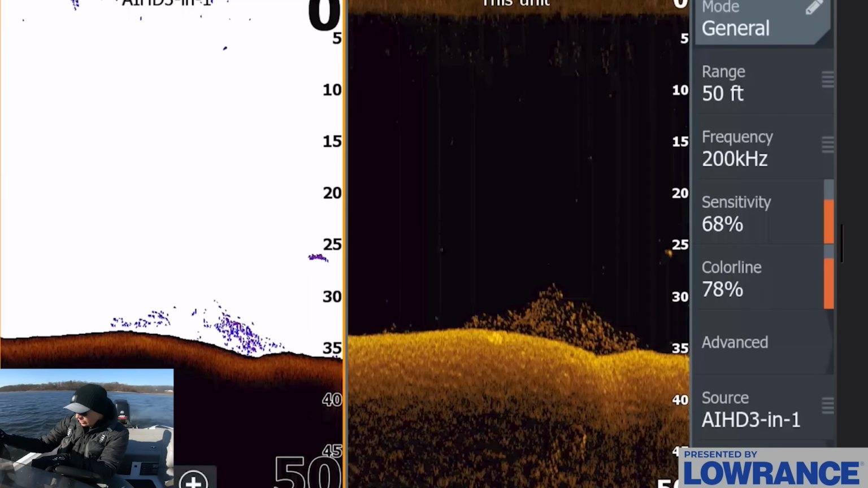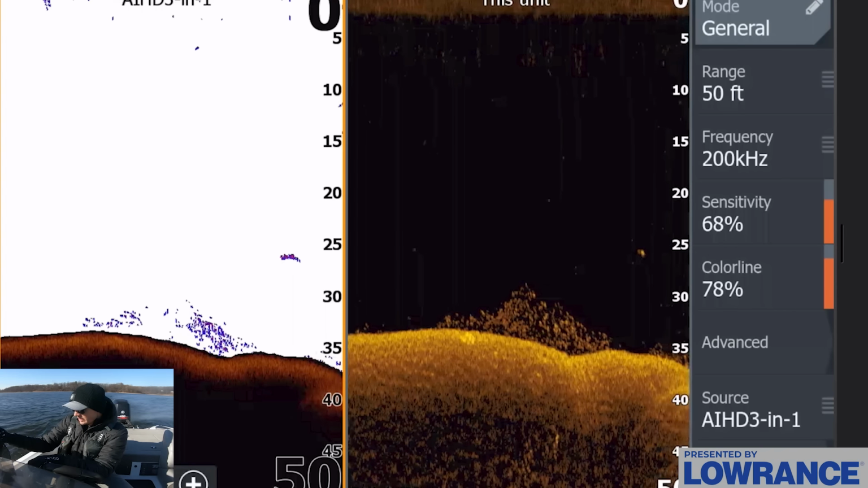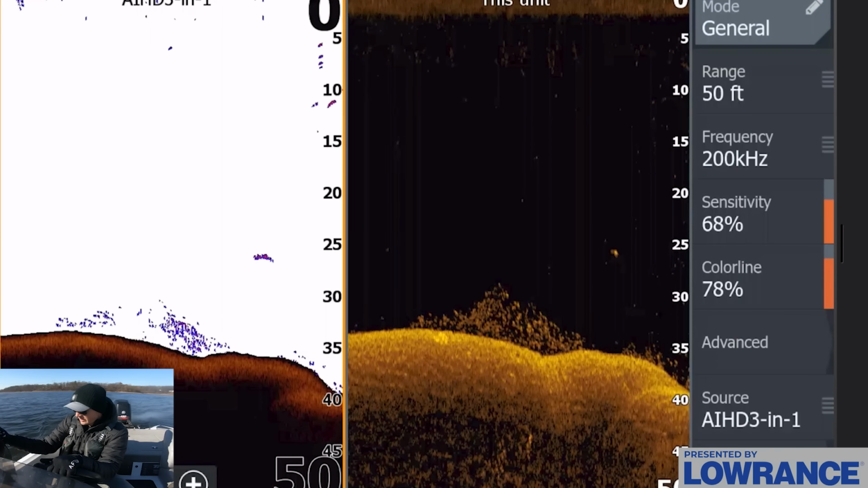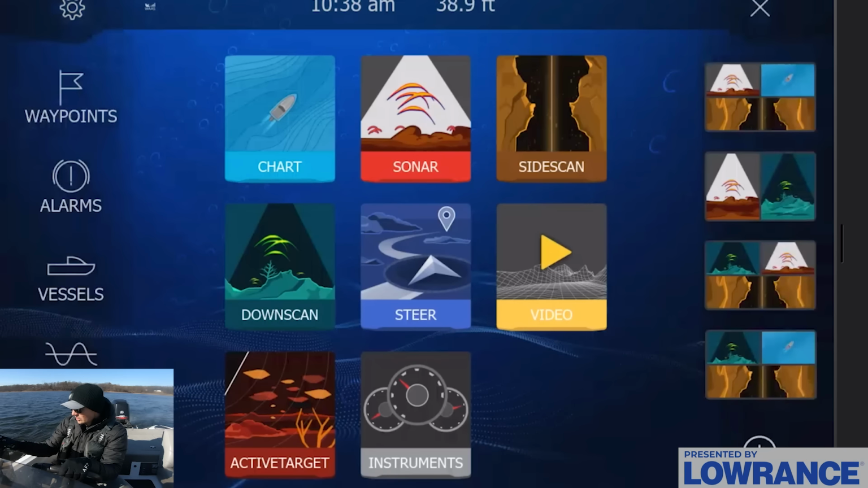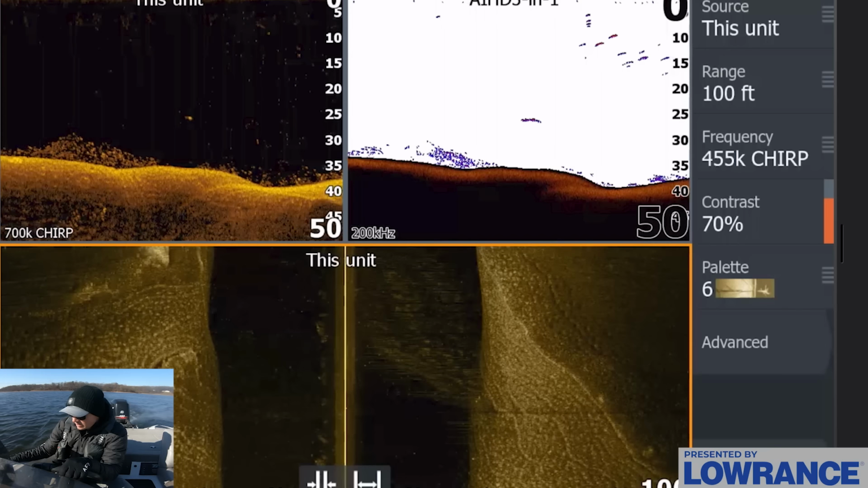Now there's a first good-ish arch. It's not great, but at least it's maybe a 2-pounder that just popped up on the screen there, 25 feet down. So we have at least a fish that potentially could be interesting.